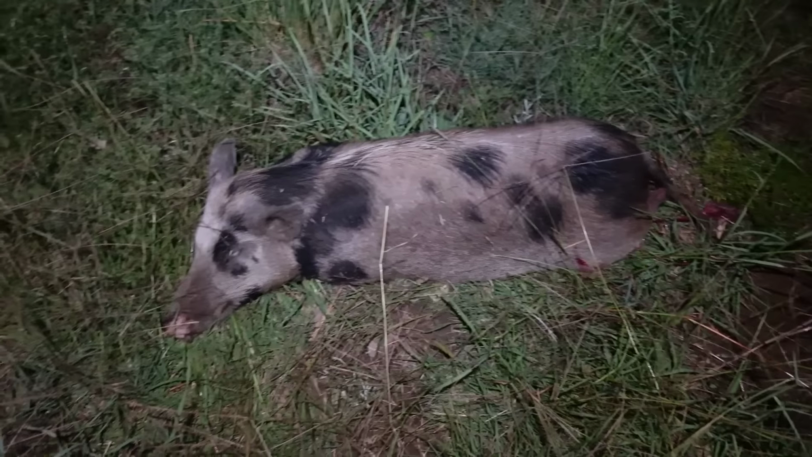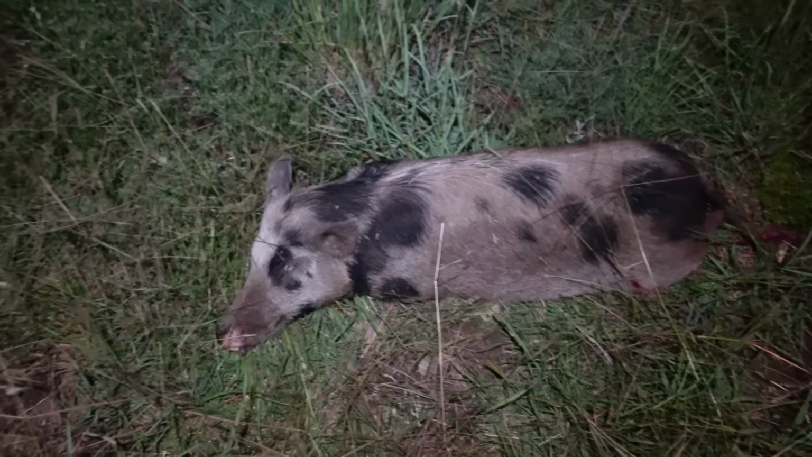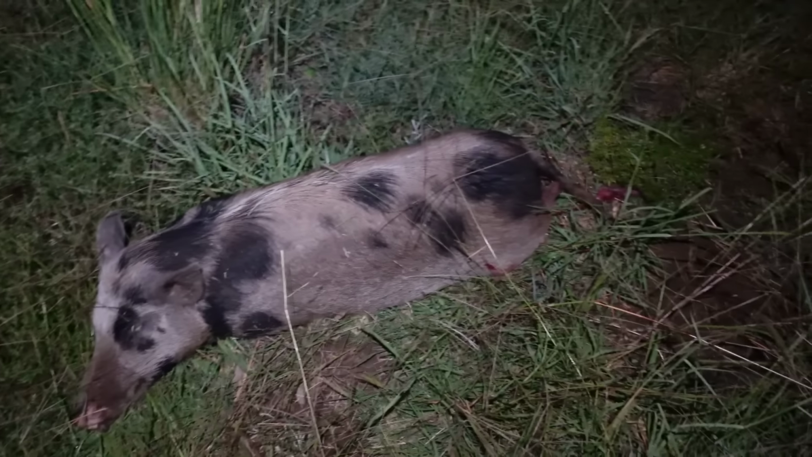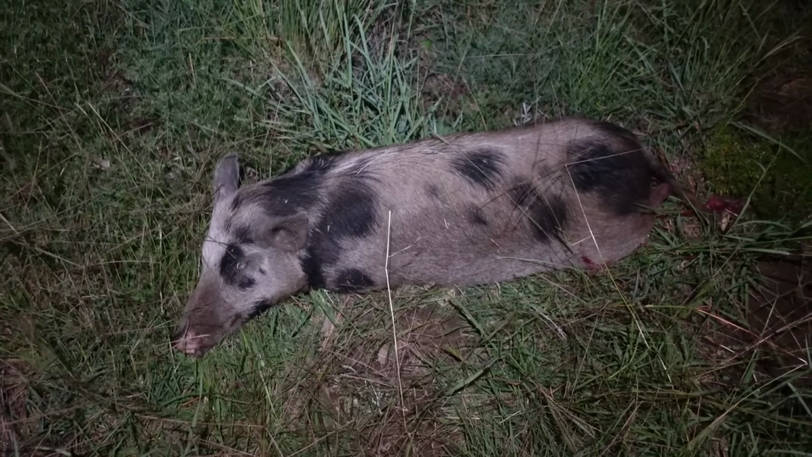And that's the coup de grace out of that pair of pigs, so nothing nice about that shot. 150 grain SST up the clacker out of a 308. Certainly a little bit messy, but that's the advantage to using a heavy calibre on these pigs, as it puts them down pretty hard.